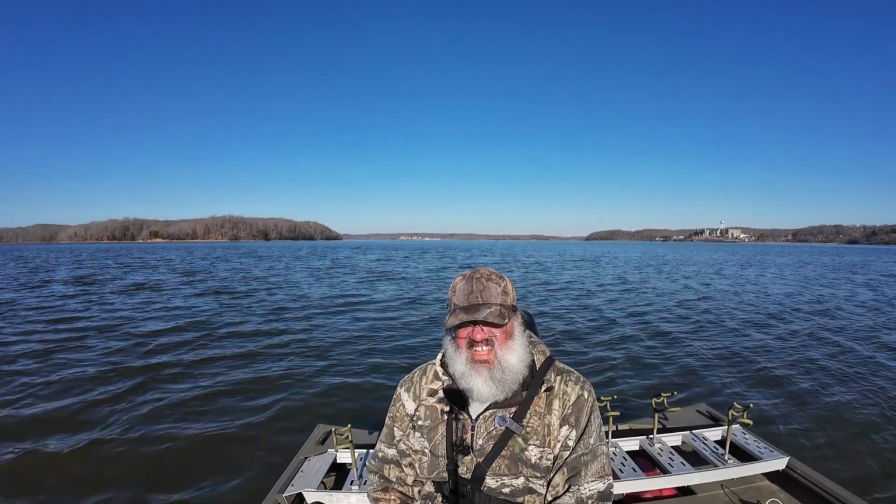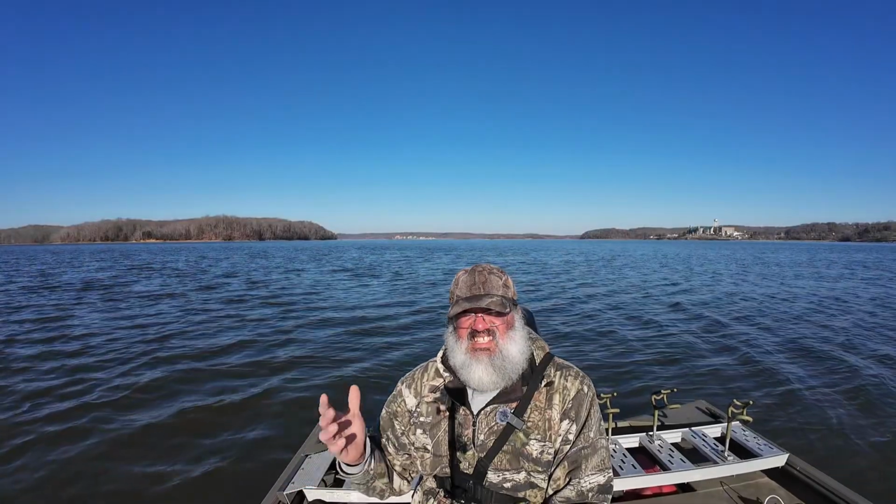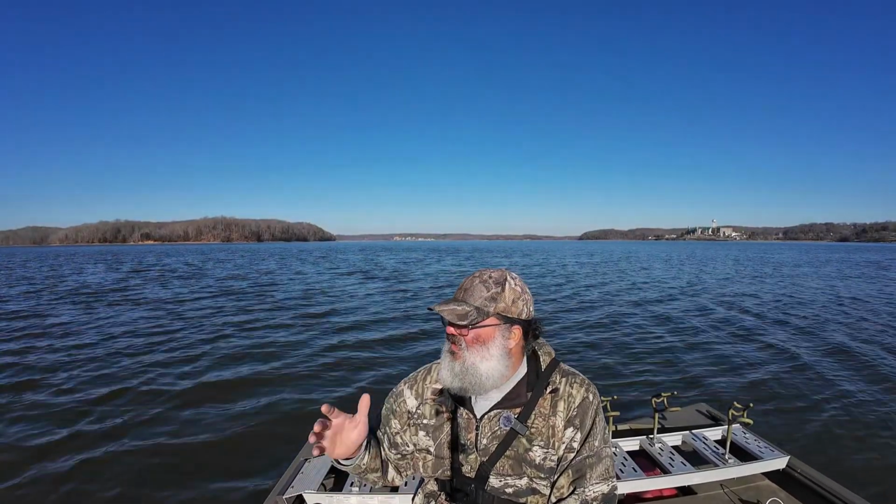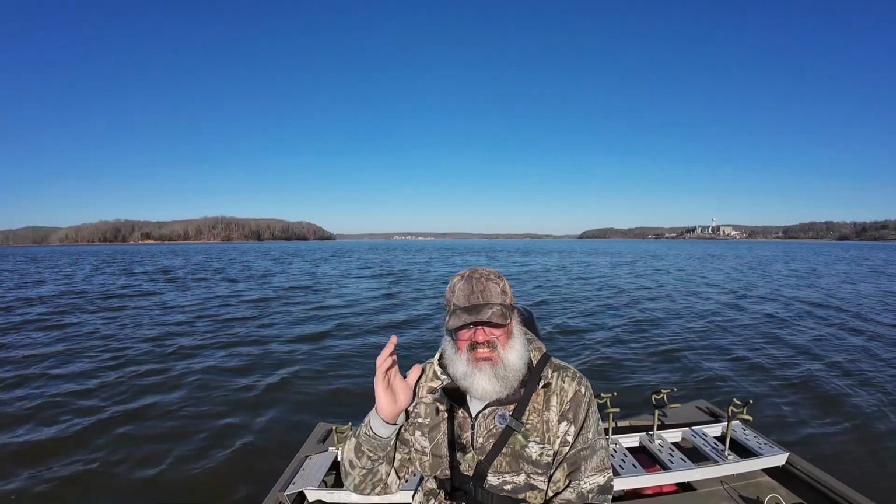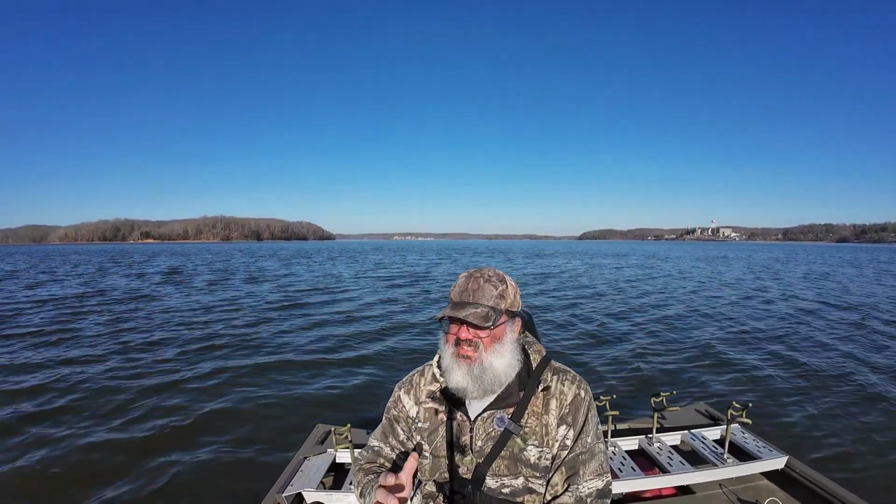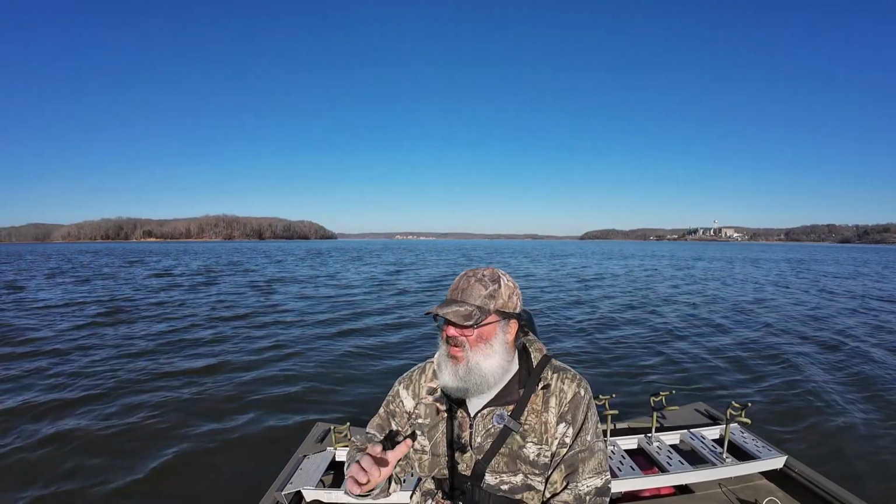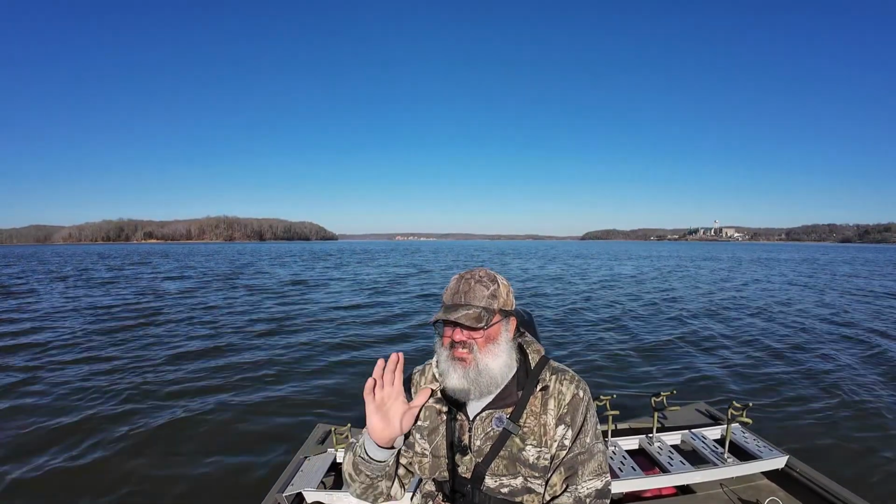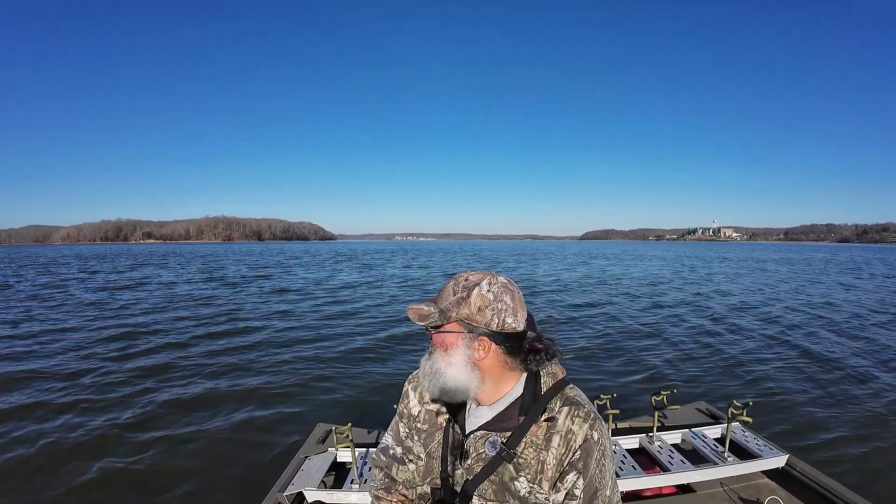So I sat and studied last night. The wind's supposed to be out of the southwest. I studied where on this lake the river is the most southwest, because generally it flows out of the southeast. Wind out of the southwest and southeast, you can make it work, but I wanted to get on the stretch of the river that comes out of the southwest as much as I can.